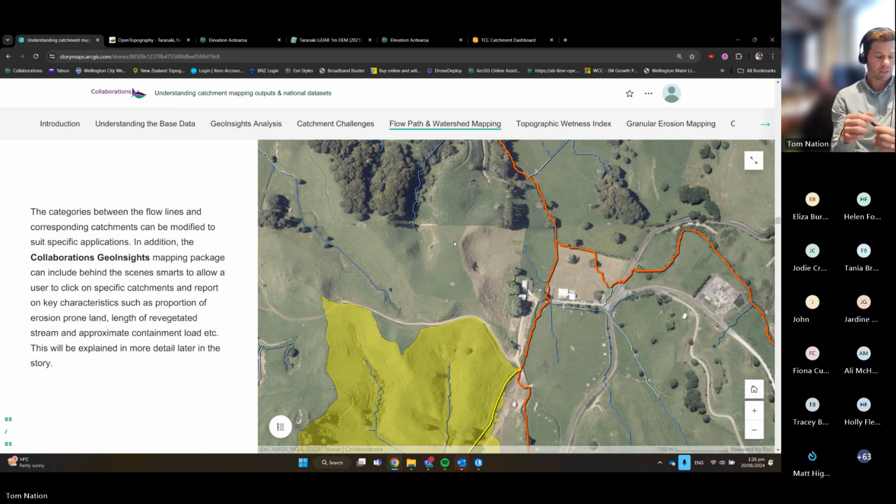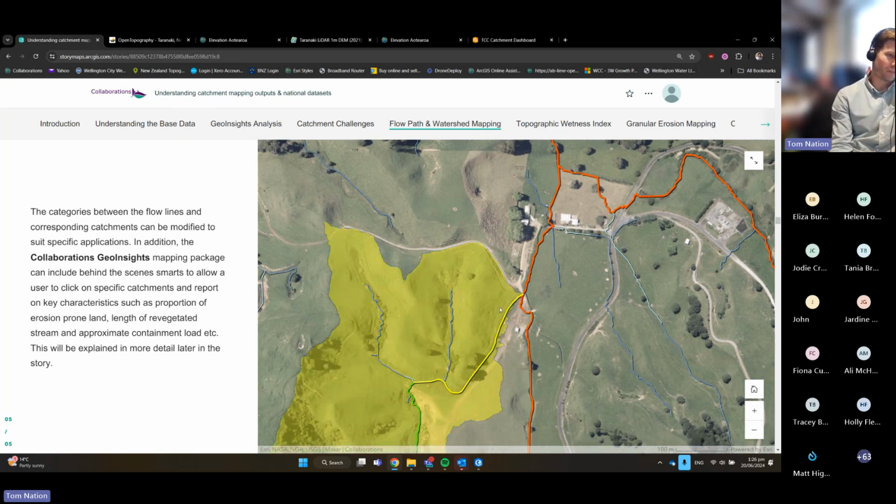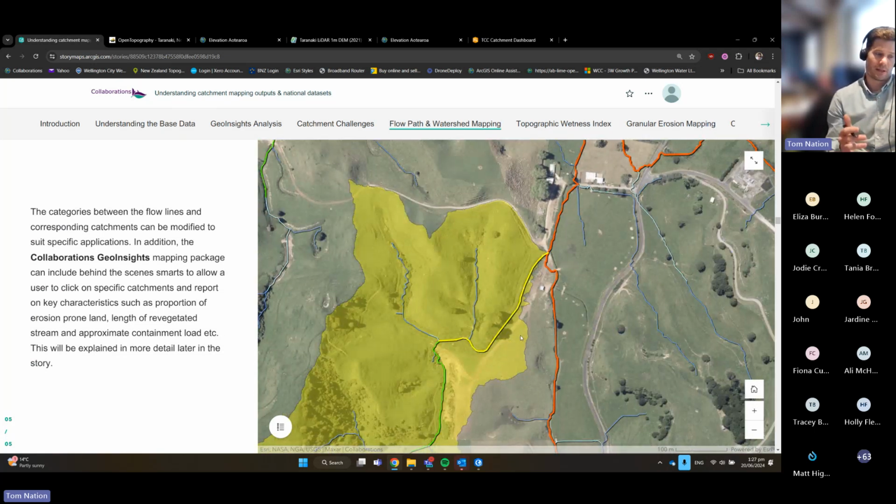Something we'll talk about a little bit later, but what we're trying to work on at the moment is this: when you click on some of these watersheds, at the moment it gives you an area and its size, but we're trying to incorporate some of the characteristics of the landscape underneath these watersheds as well.